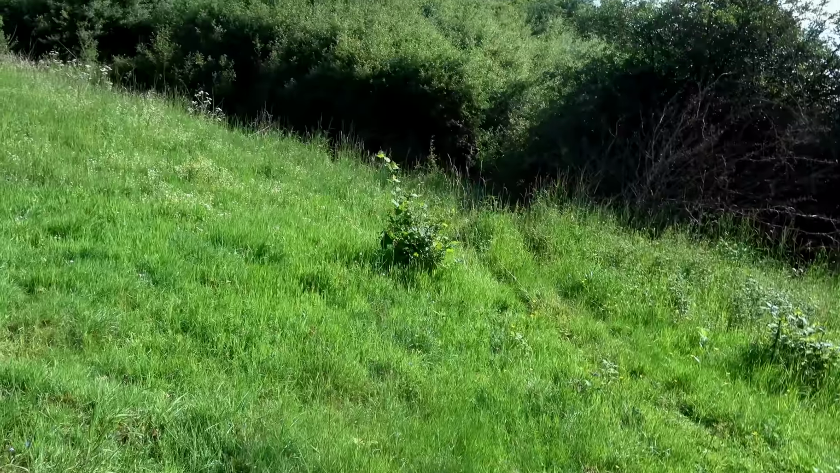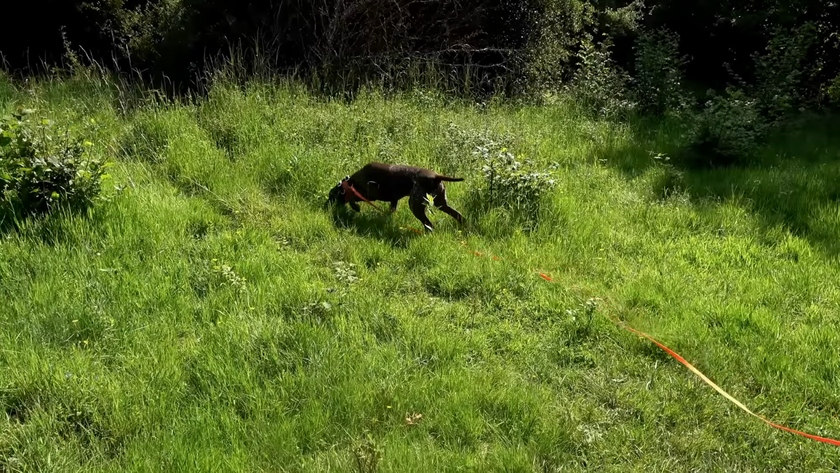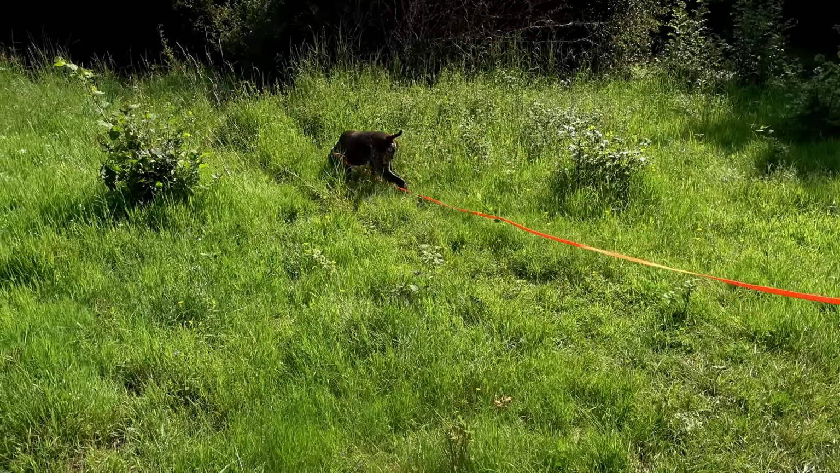With a few pointers, the dog begins the track, calm, focused, and precise.